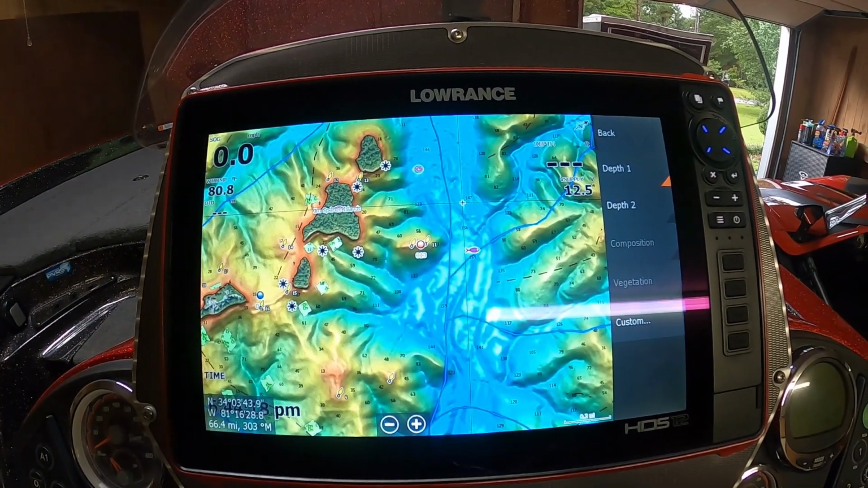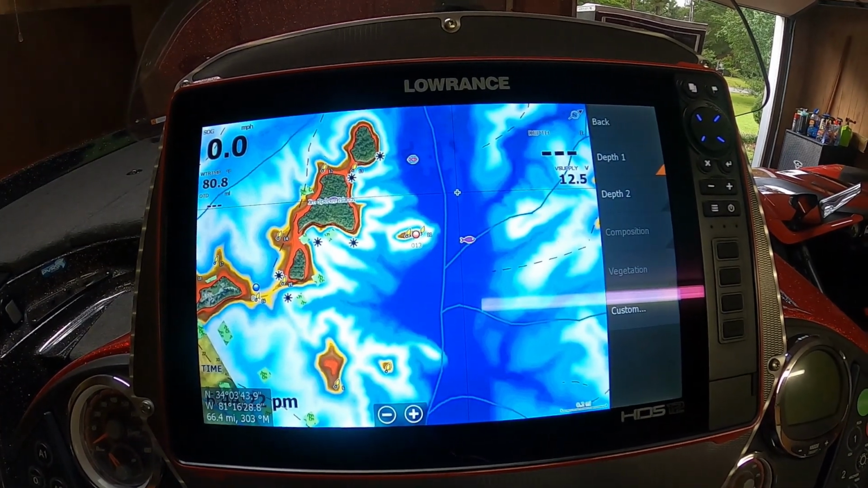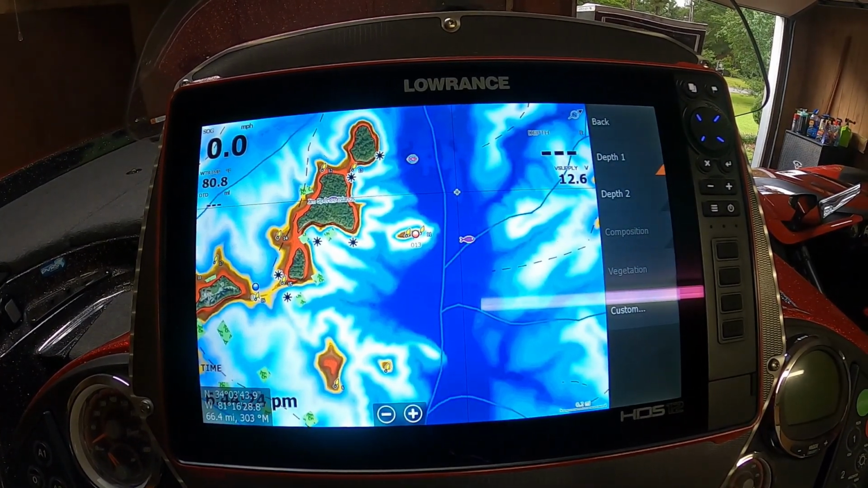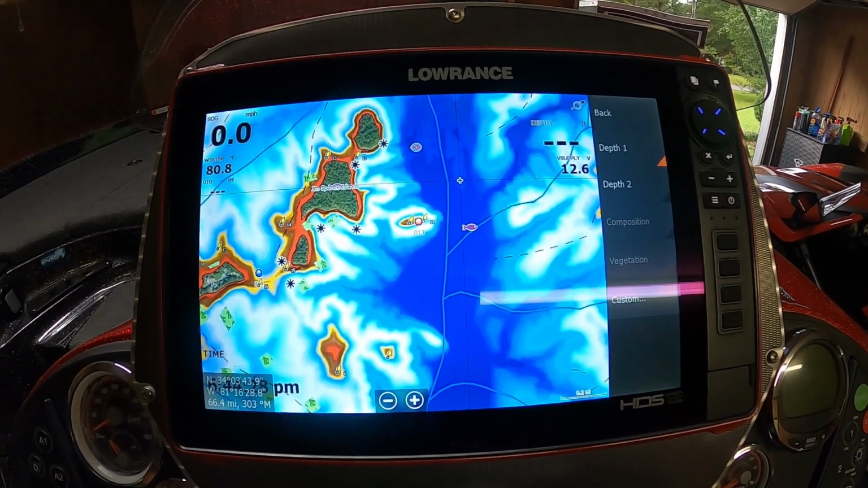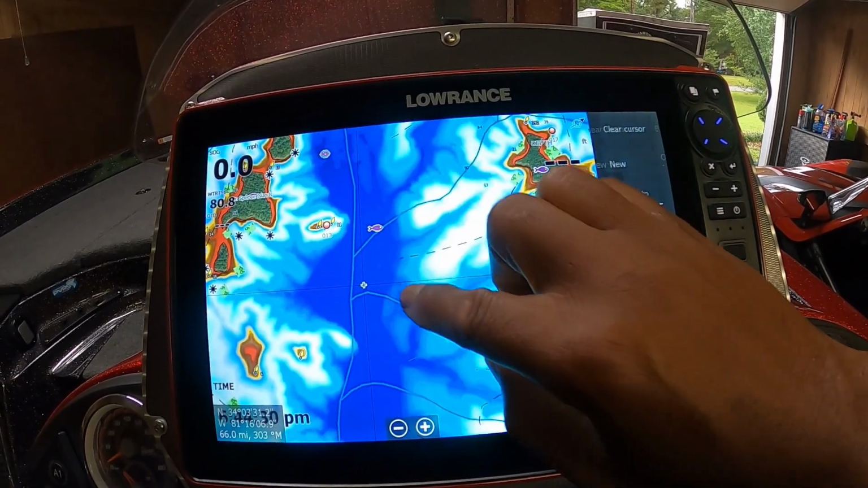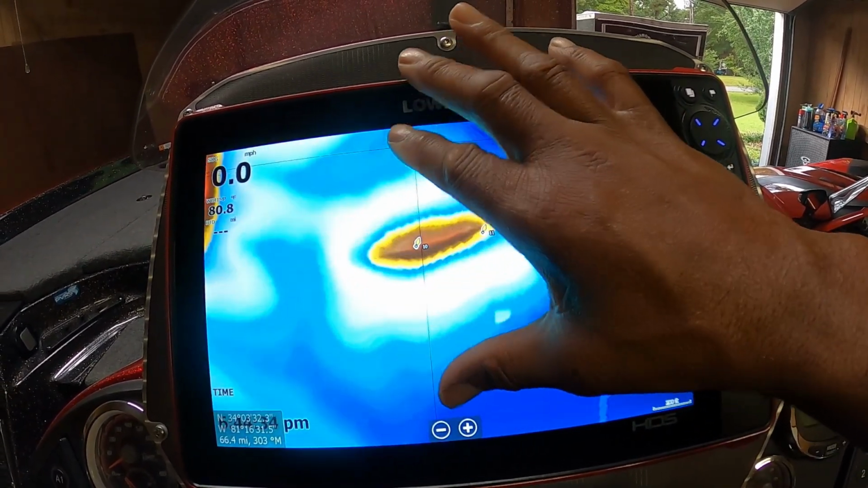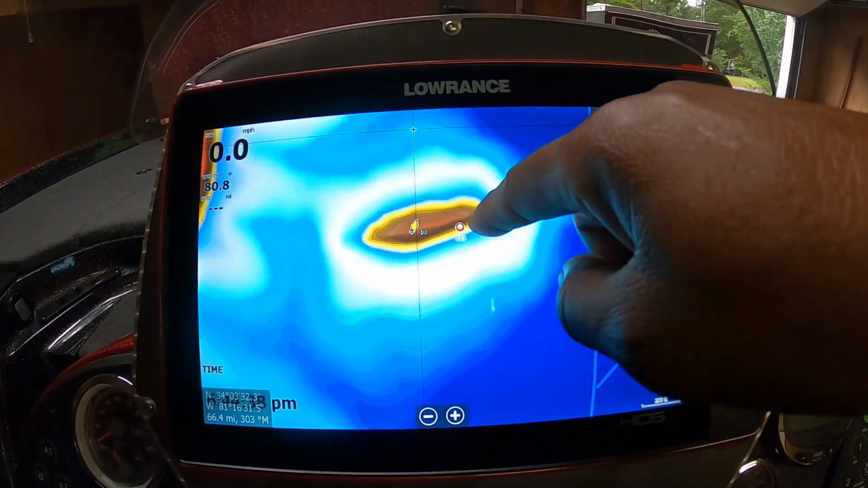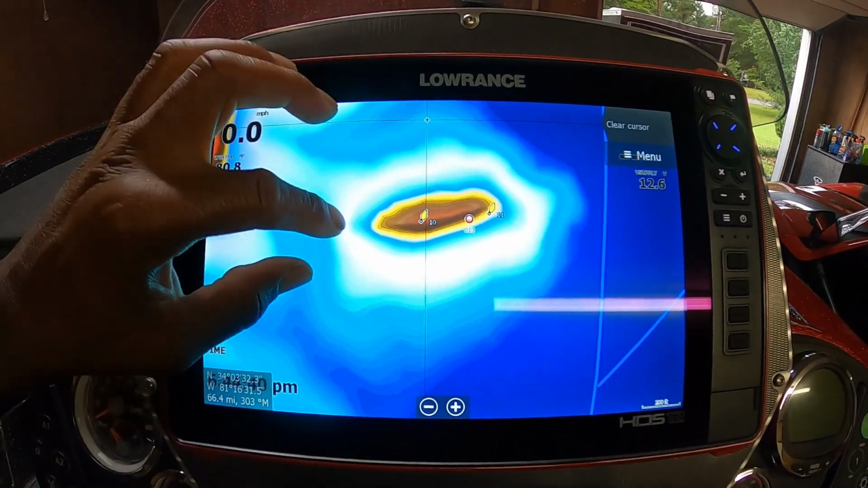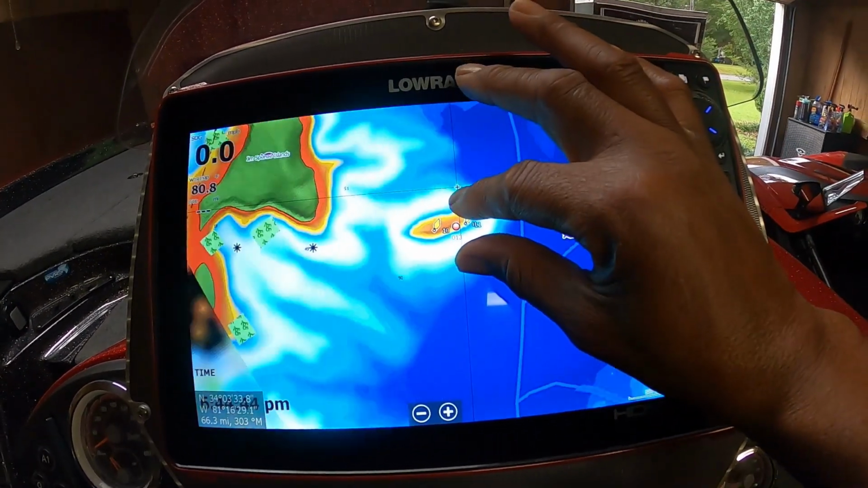And you'll see the colors change to what I actually have set for myself. That's the view that I set up for myself. I got the different colors set for different depths.